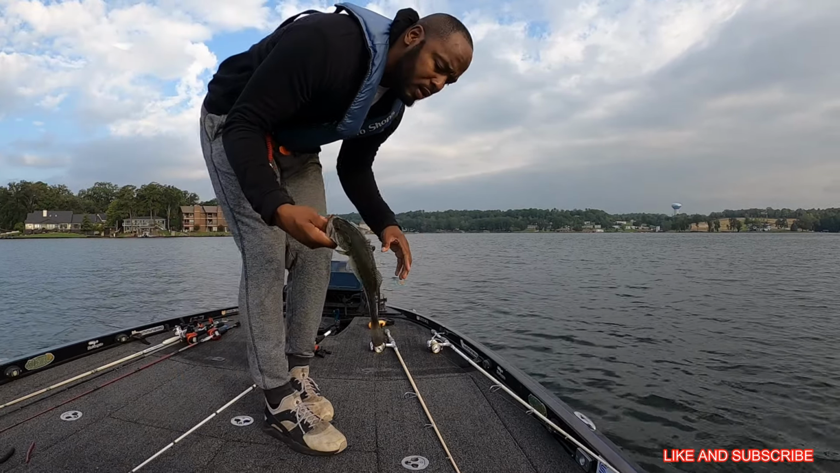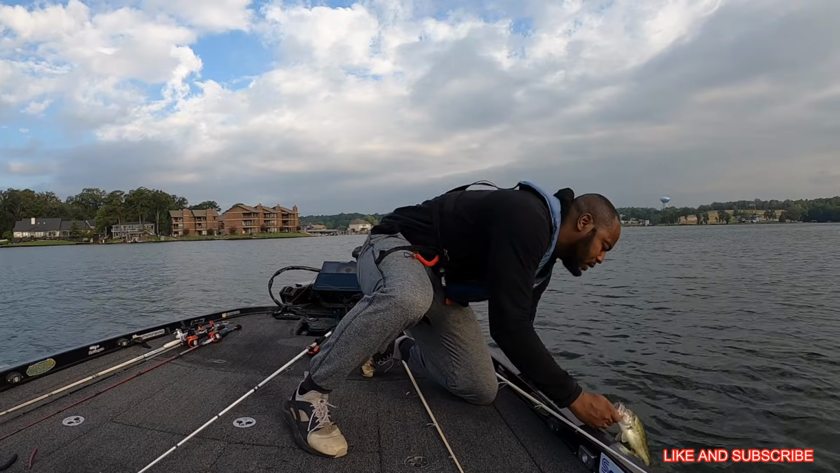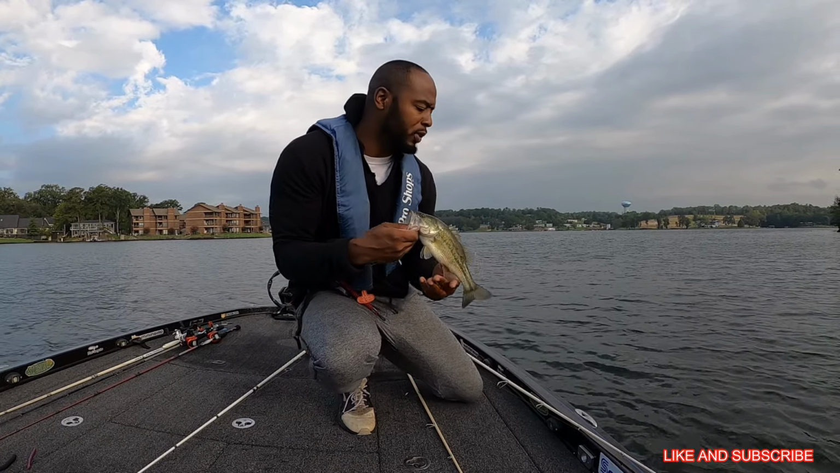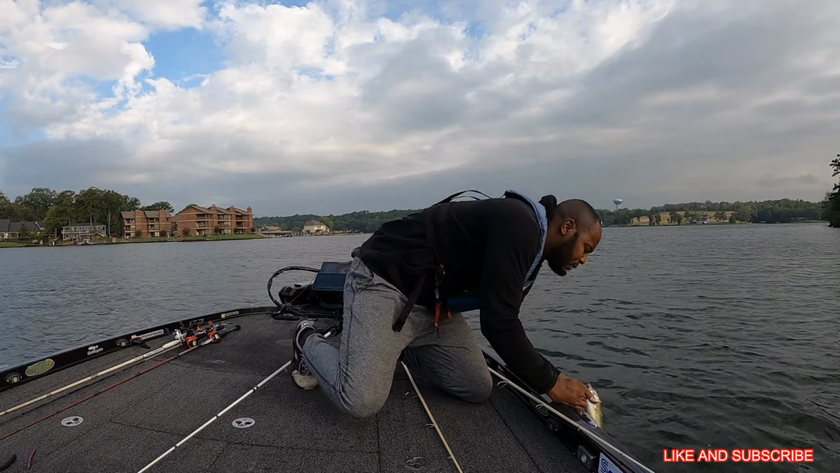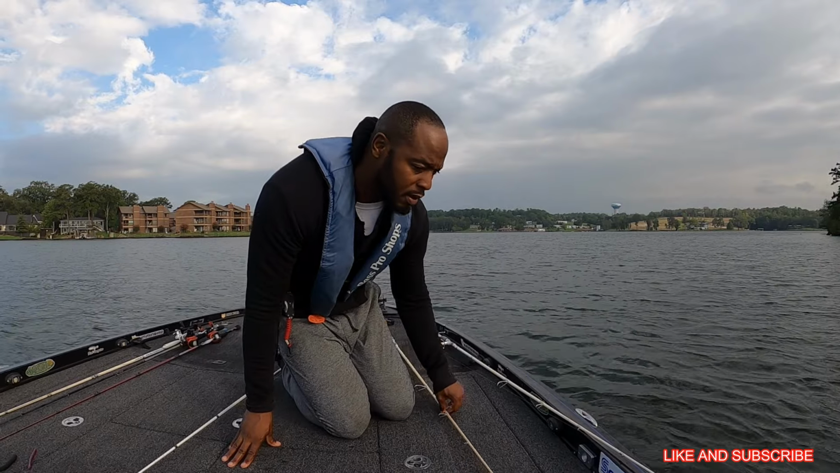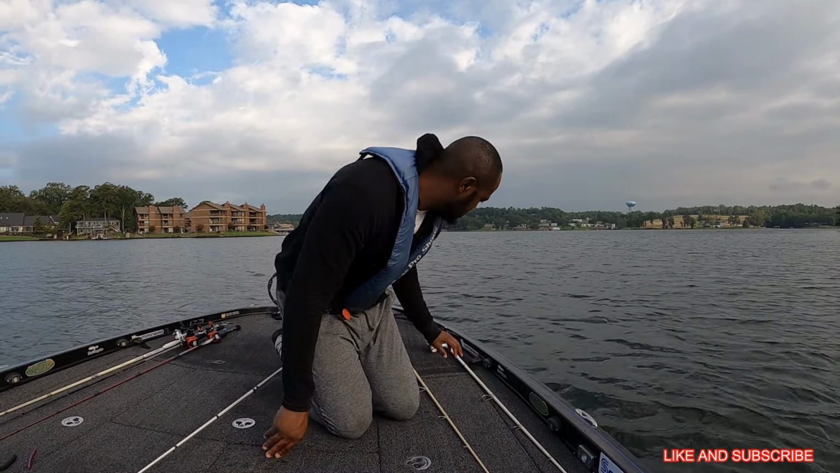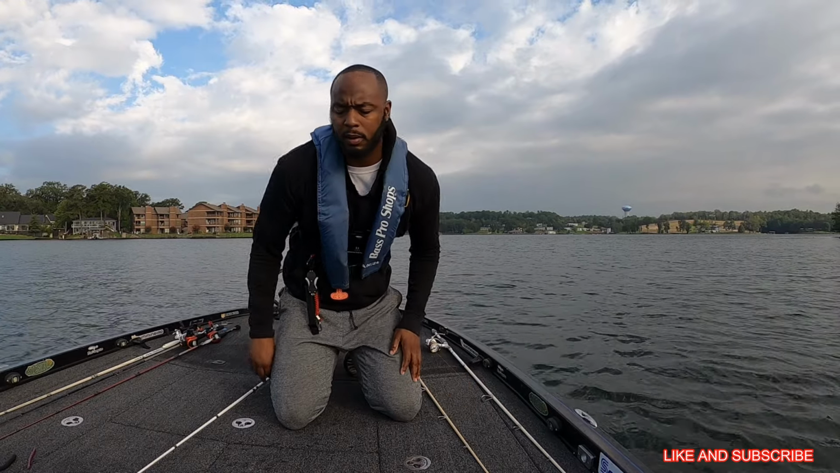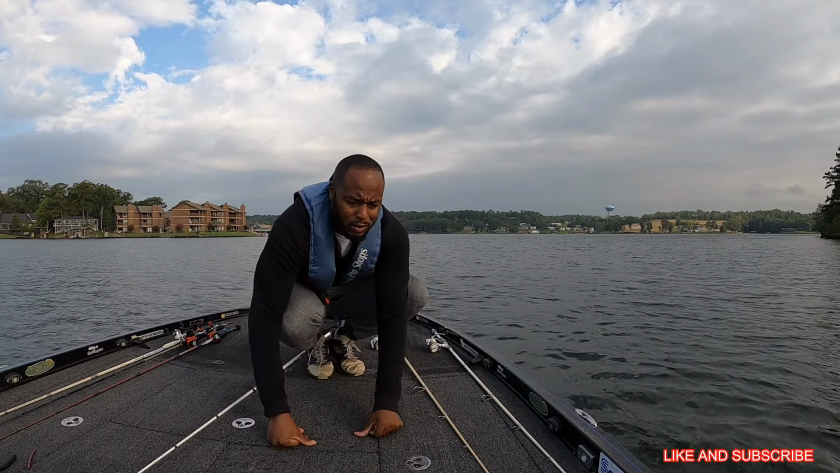It's not a big one. It's probably a future 5-pounder. But guys, that's how we use our electronics. Scan, line it up, make a cast, and then load the boat. And that's how we use it.